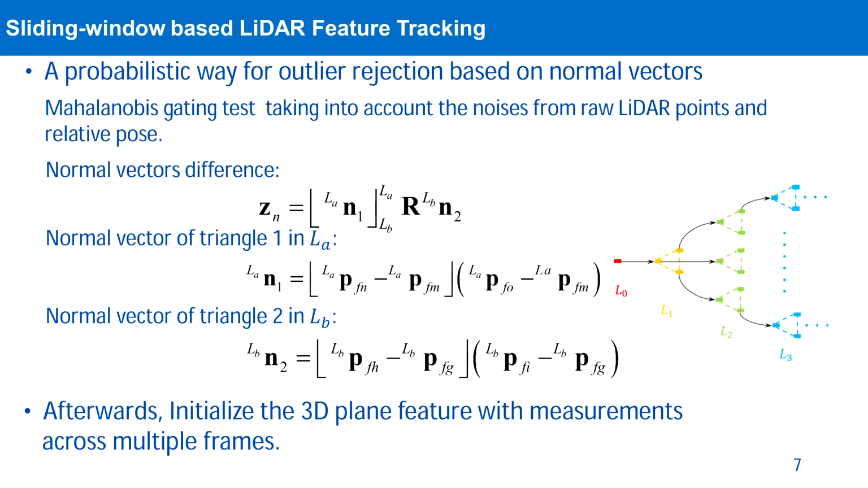We get the differences between two norm vectors by this function z. z will be 0 if the two triangles with norm vectors n1 and n2 are parallel. We'll take a Manhattan-based distance test over z to reject outliers. This test will take into account the uncertainties from both the raw LiDAR points and the relative pose between LiDAR frames.